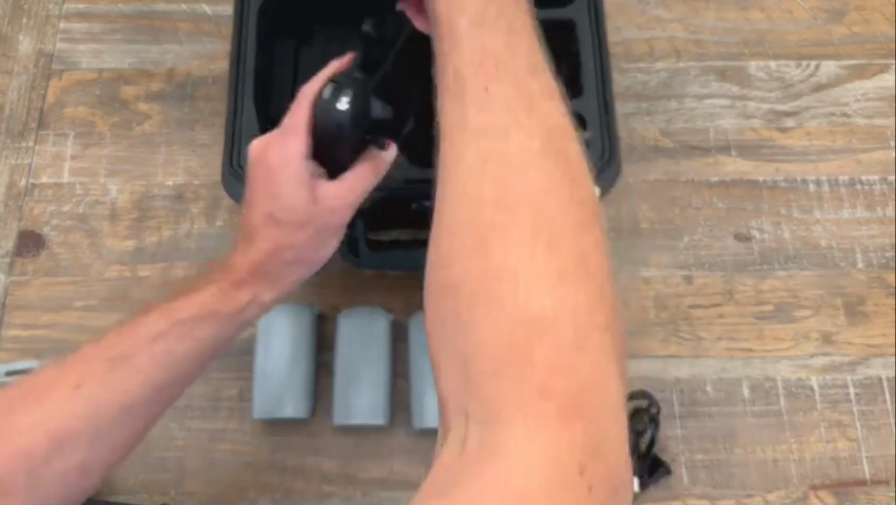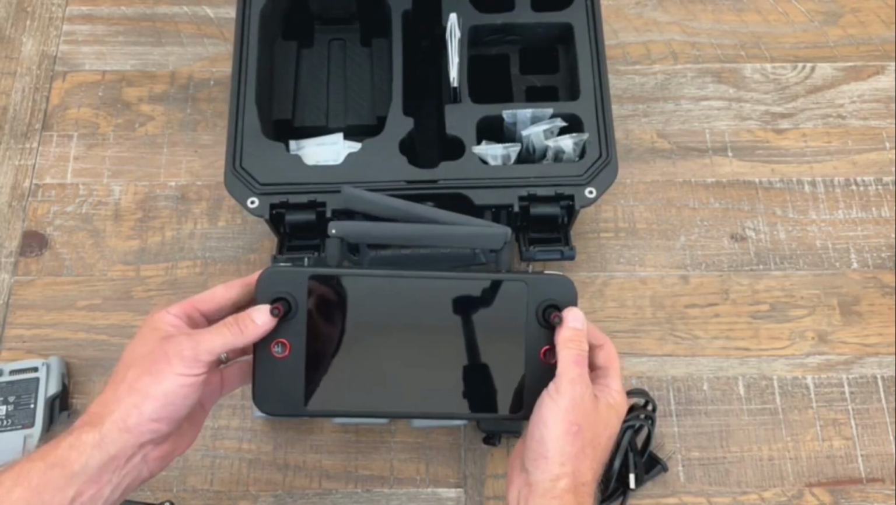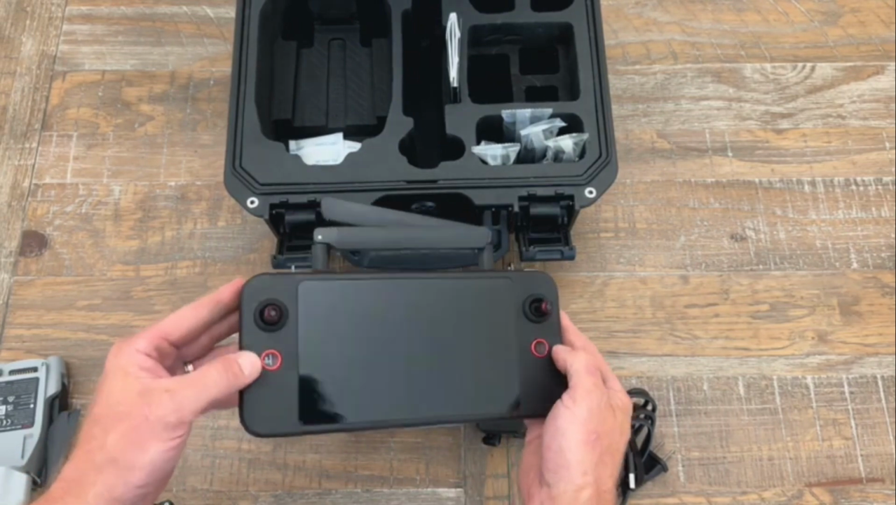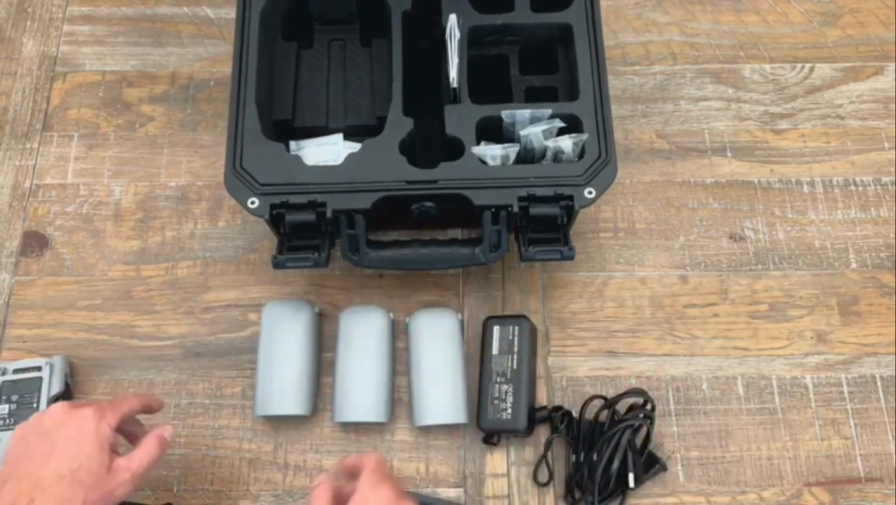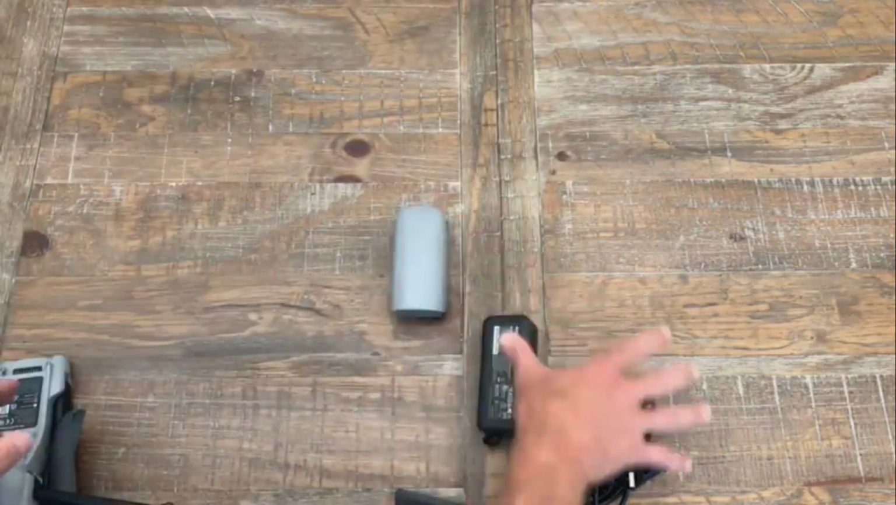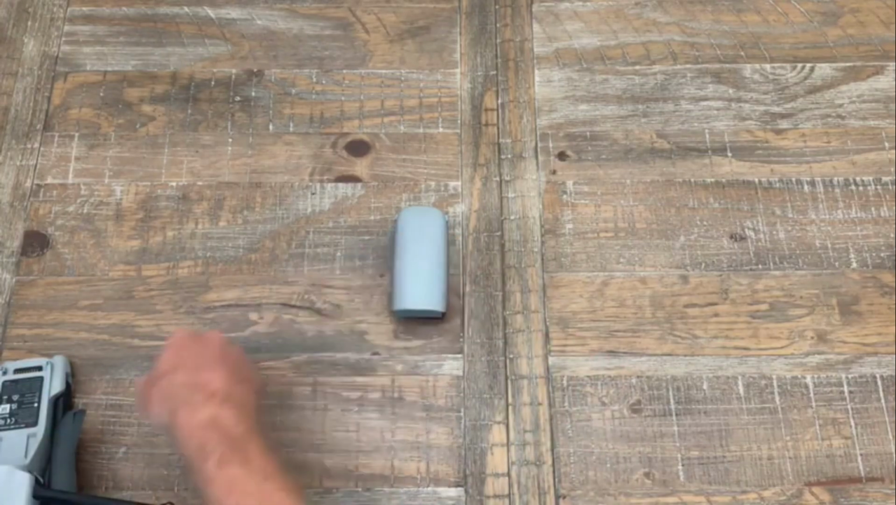And then we've got the remote, and this is the other difference in the kits that I'll show you in just a few minutes. This is the standard remote. There is a slightly larger option available, and I'll tell you why we went with this one in just a moment. So 3 batteries, charging components, and then the drone itself. We're going to get these out of the way here, and then we'll bring this back into the frame and show you the drone.